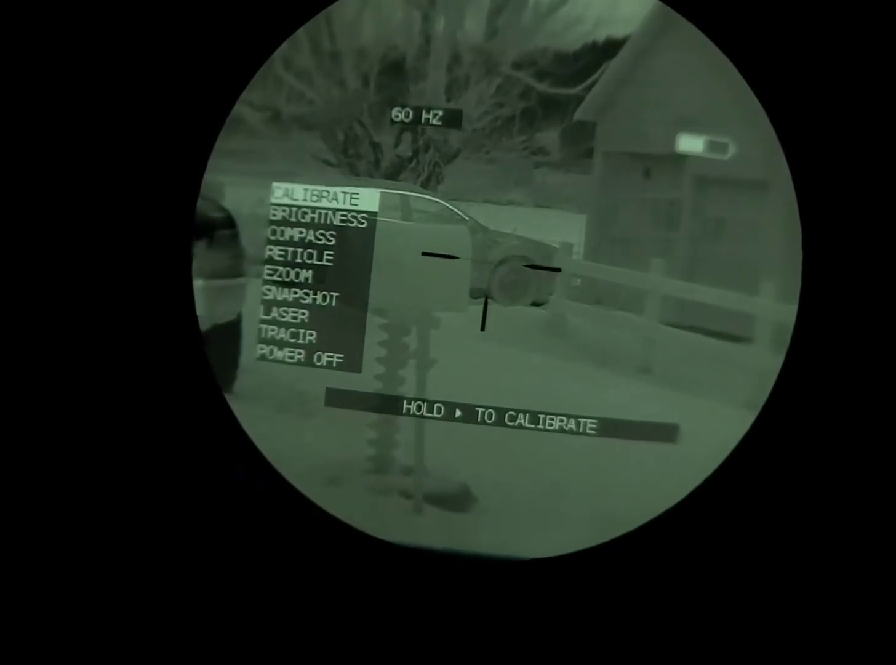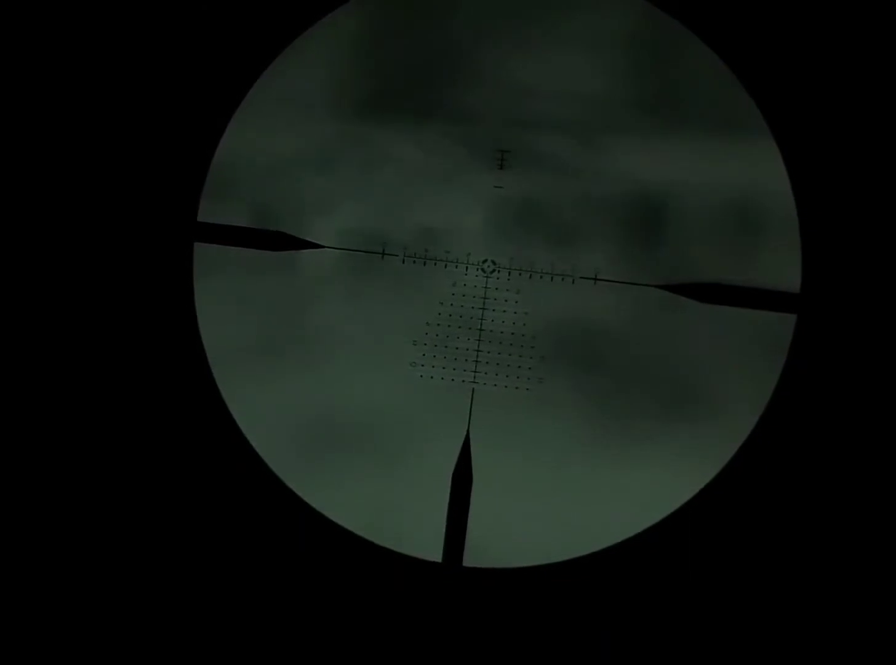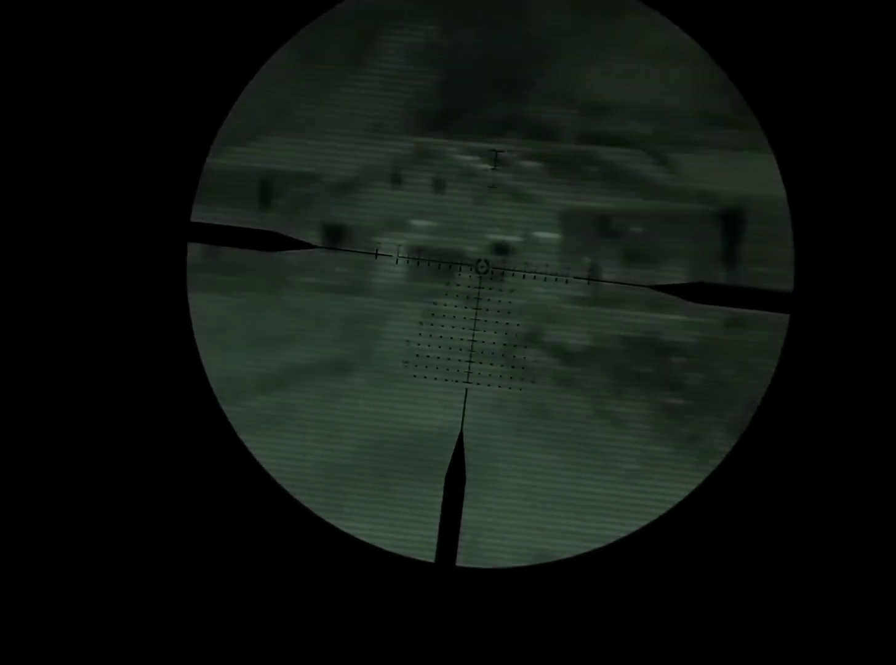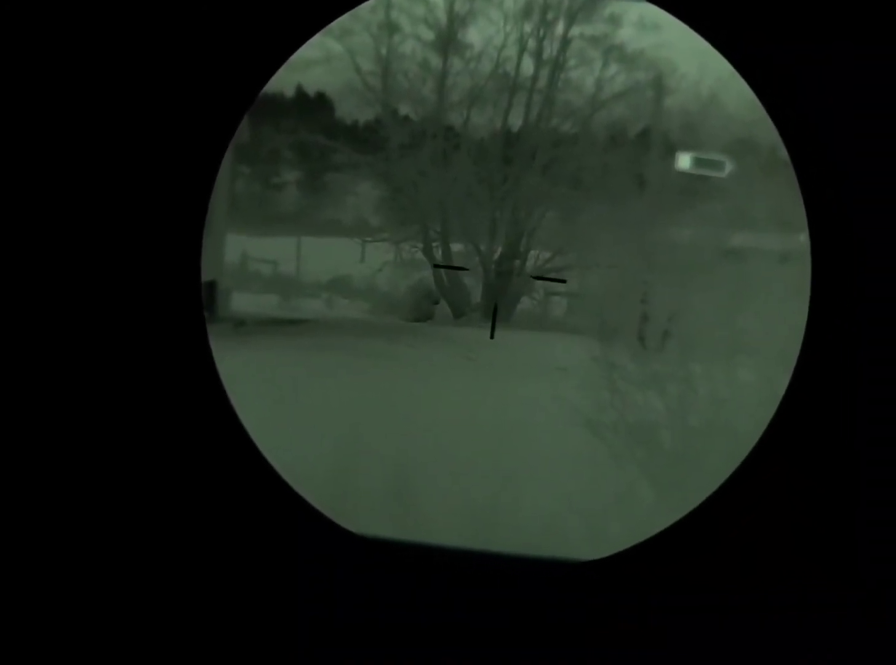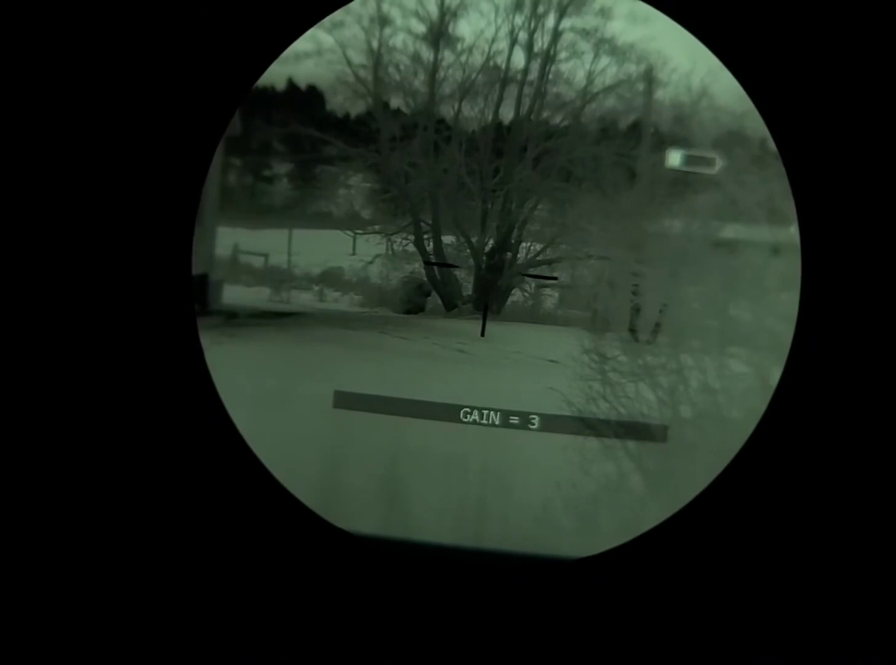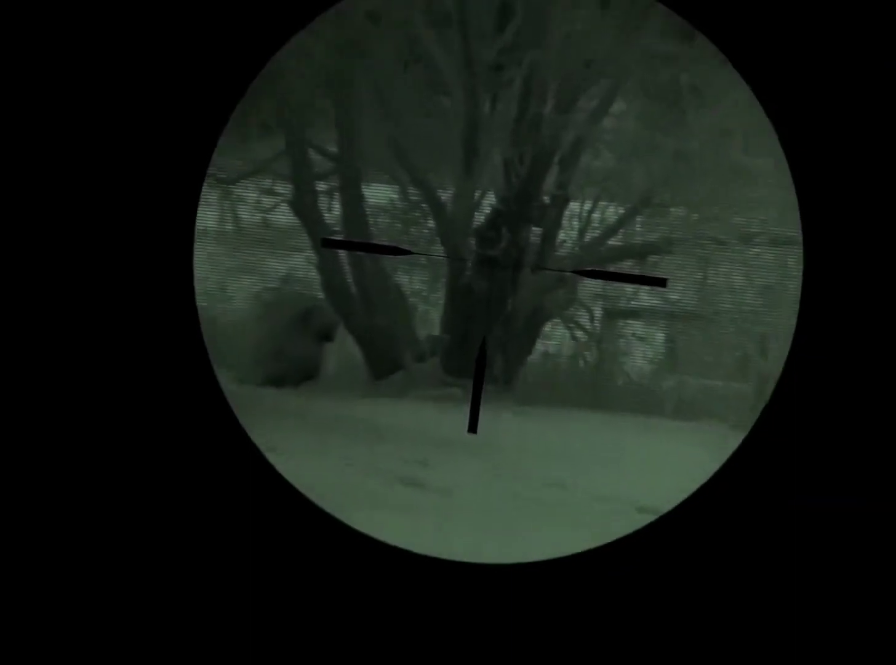This display, it reminds me a little bit more of almost like a white phosphor tube. We'll try to adjust this parallax here to where it's, there we go, nice and sharp. Voodoo retains a little bit more detail at distance. House. Tree right here. We'll increase this gain 3. Zoom into it. It's darkening up.